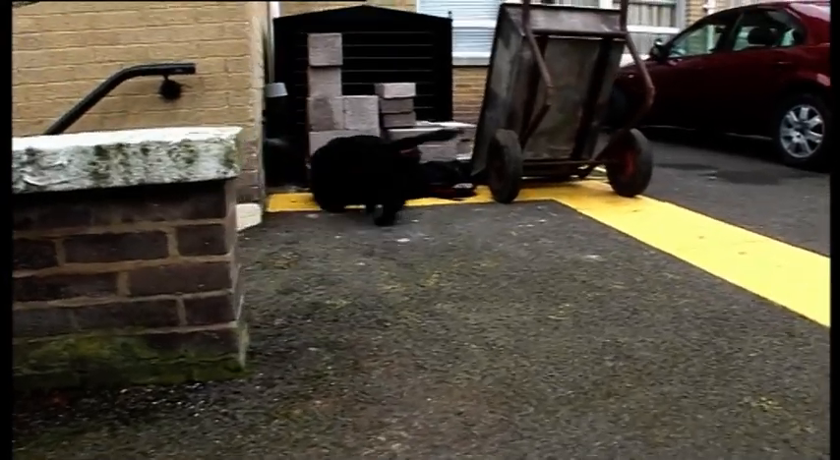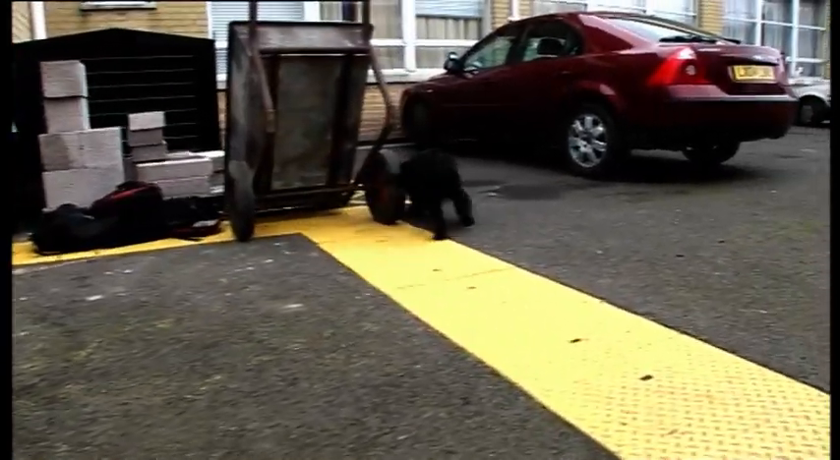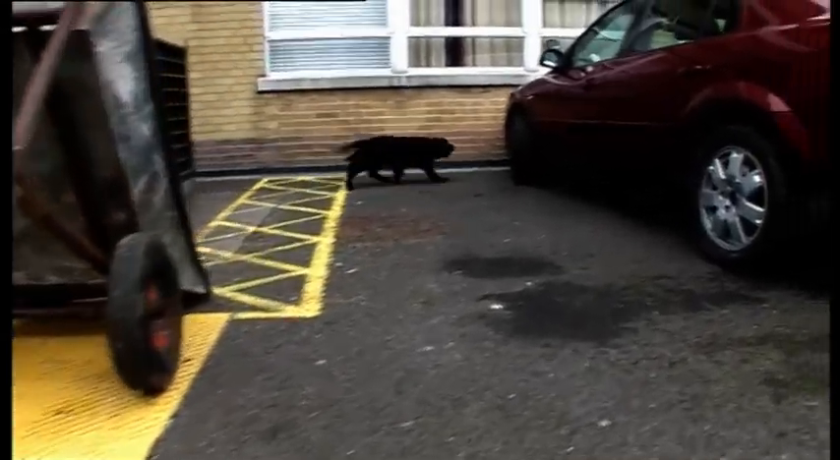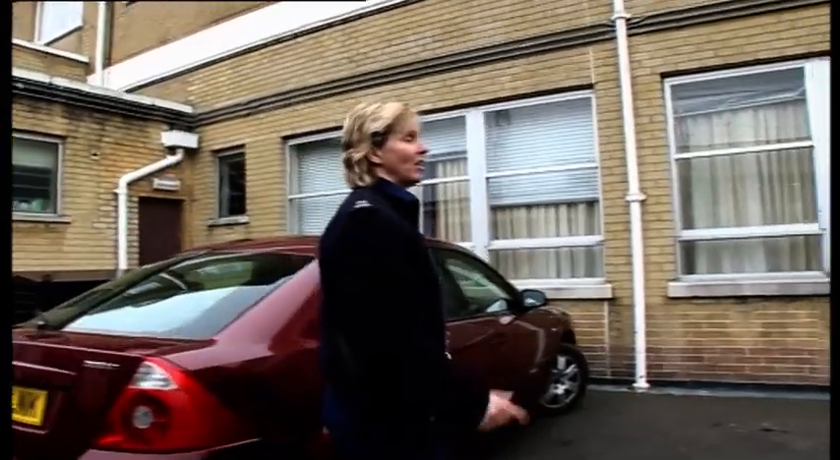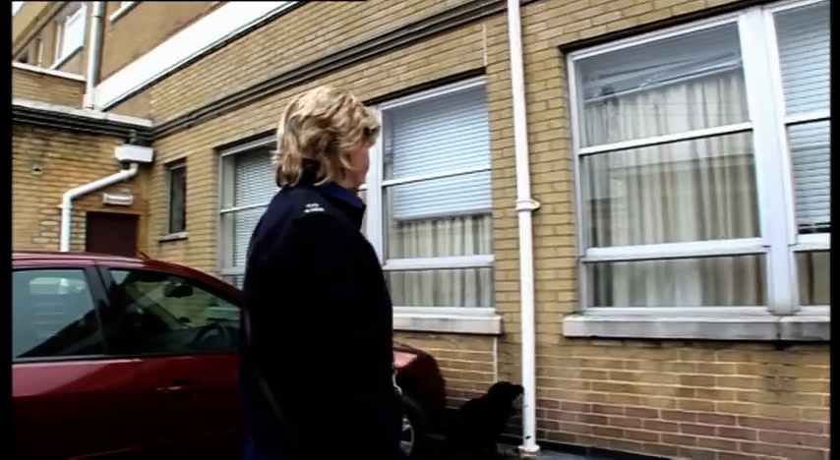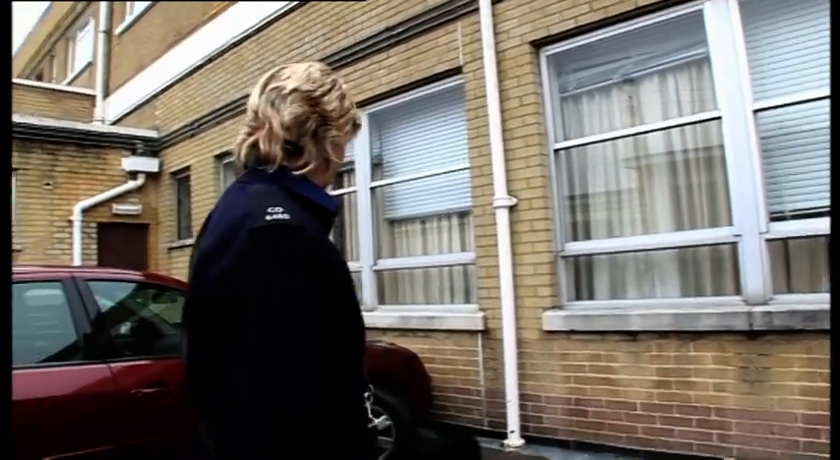What we're doing now is looking for the item that Ken's put out, and basically we work together. So he should stay quite close to me whilst we're searching. If he goes too far, then it's my job to pull him back. Any bits that he's missed, I'll get him to search. But at the moment, he hasn't missed anything.